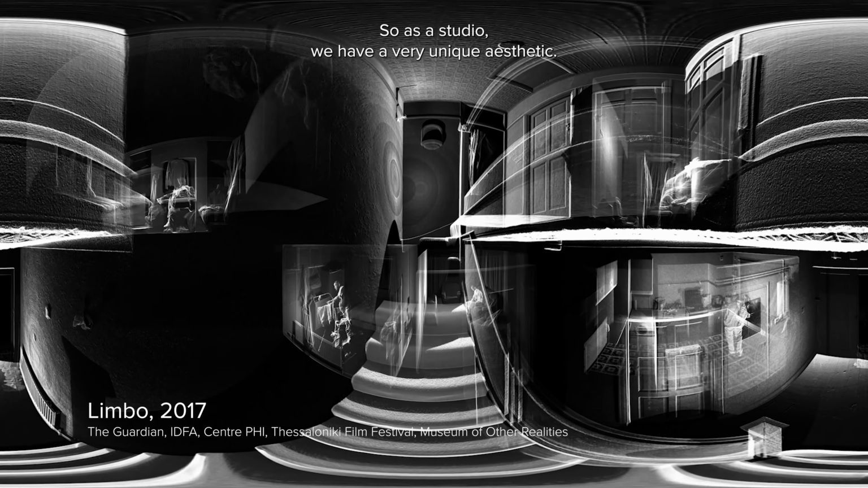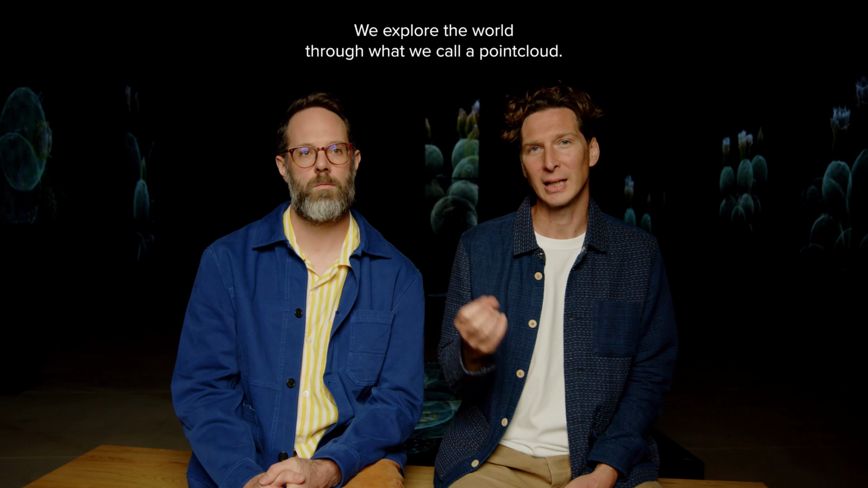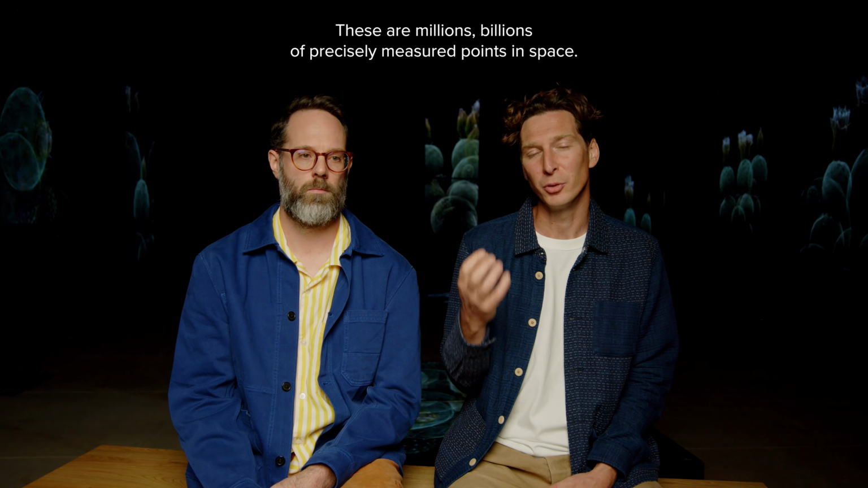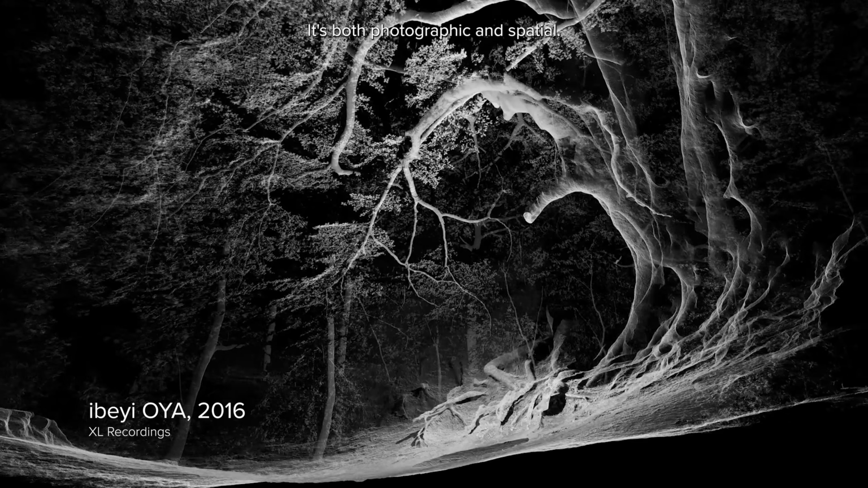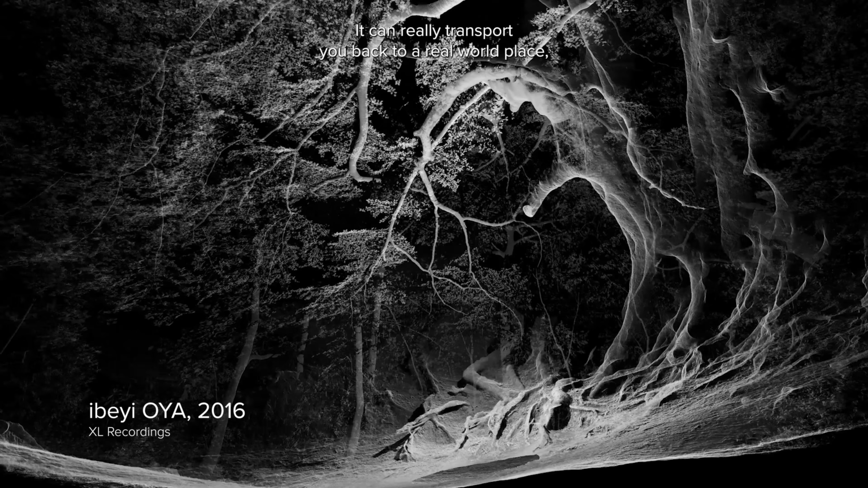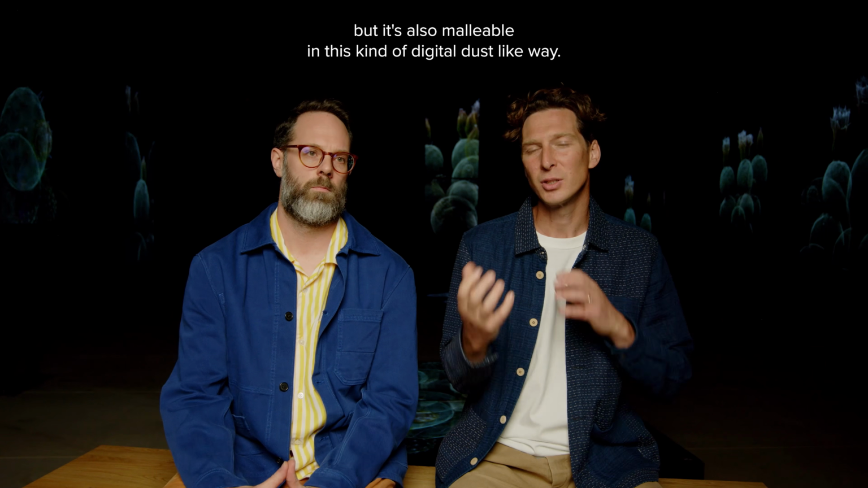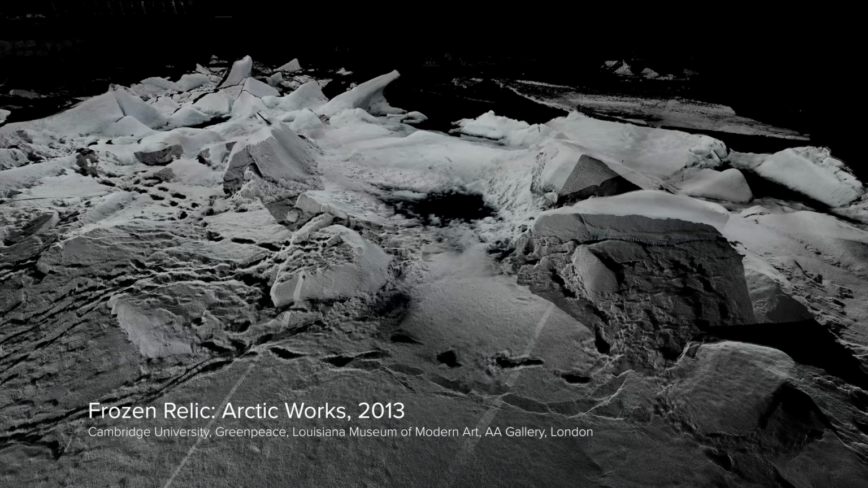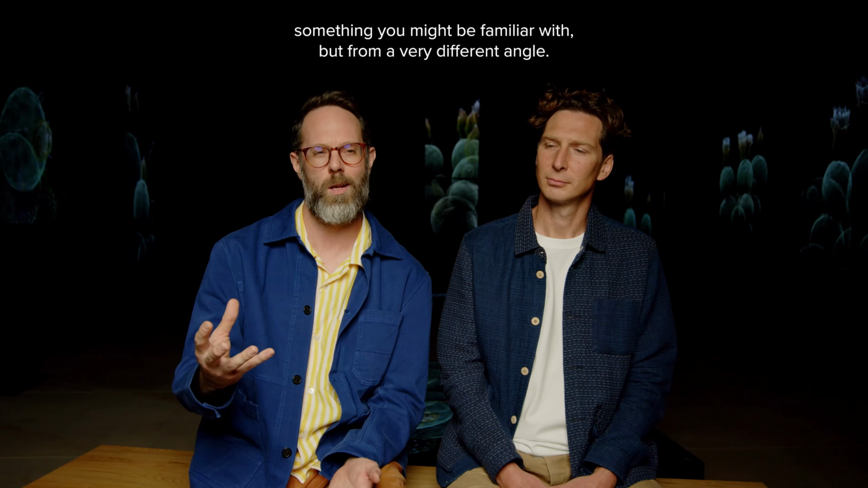So as a studio, we have a very unique aesthetic. We explore the world through what we call a point cloud. These are millions, billions of precisely measured points in space. We've fallen in love with this aesthetic. It's both photographic and spatial. It can really transport you back to a real world place, but it's also malleable in this kind of digital dust-like way.